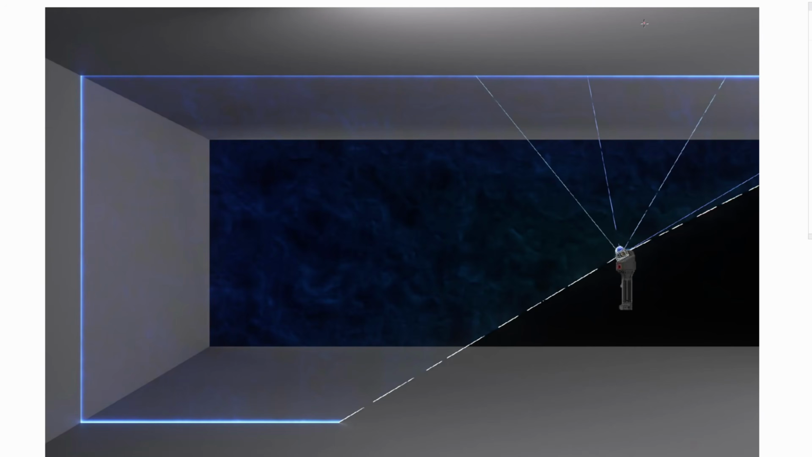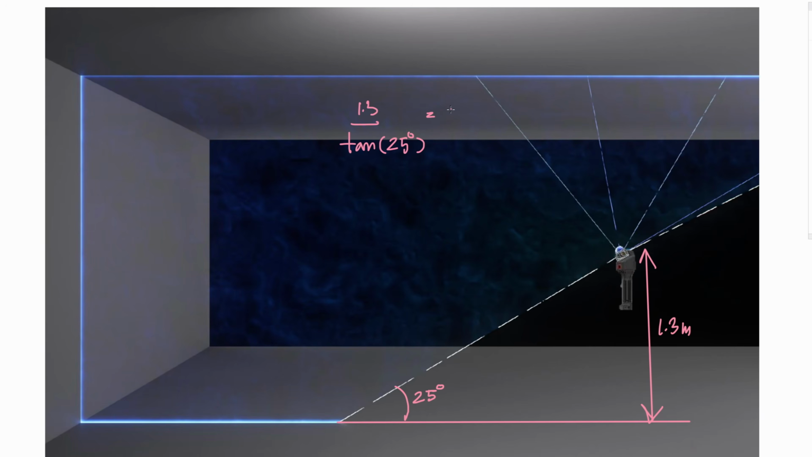Okay, let's talk about the blind spot. This chassis one uses a LiDAR 360 sensor, and they put it at a 25 degree angle to the floor. When you're carrying it with your hands, it's going to be about chest level. For my height, it's going to be 1.3 meters. If you divide 1.3 by tan 25 degrees, it's going to be somewhere around 2.8 meters. So you are going to have a blind spot on the floor in a circle like this. It's not going to detect anything on the floor 2.8 meters in front of you.